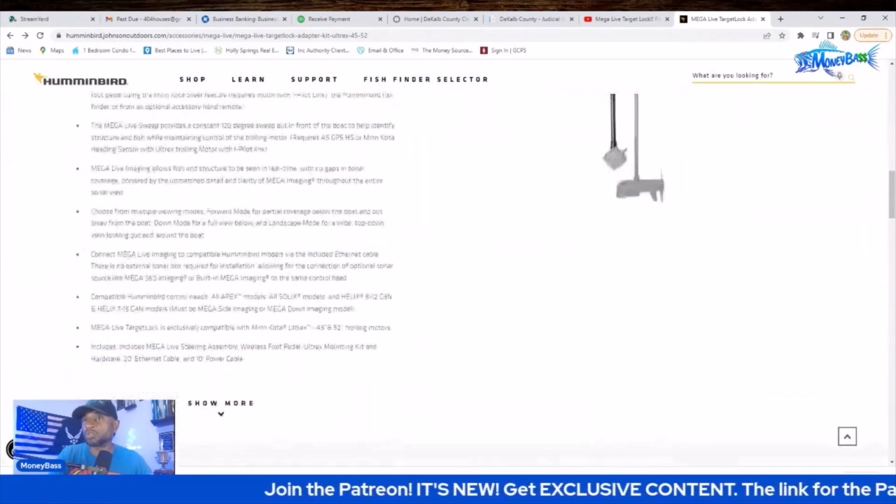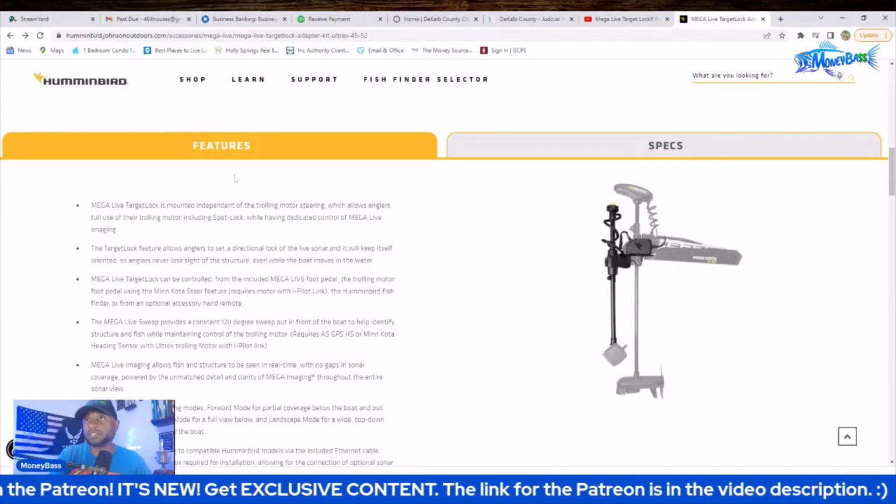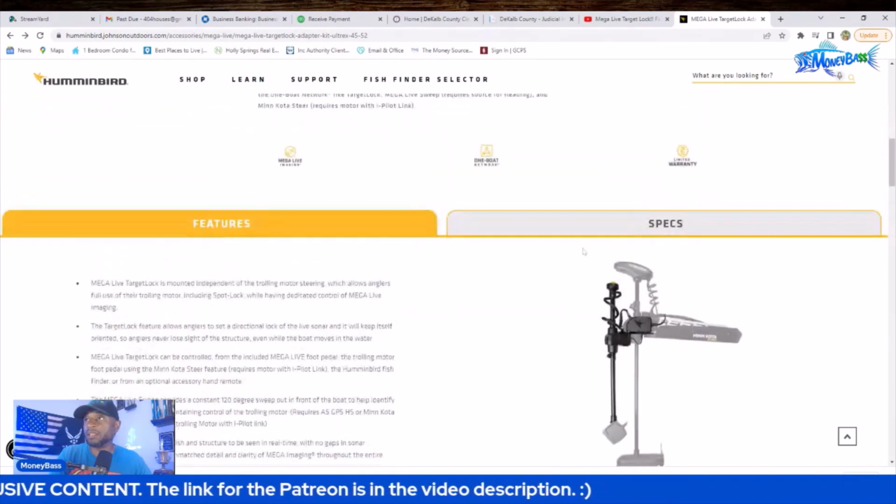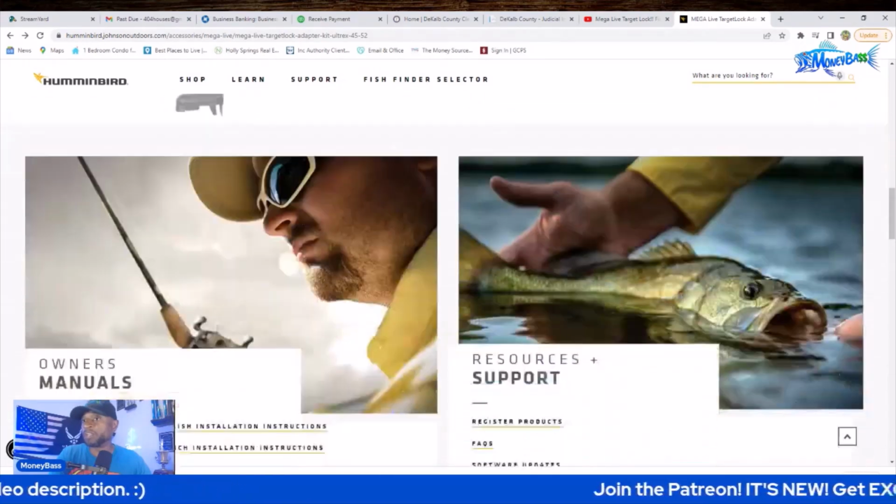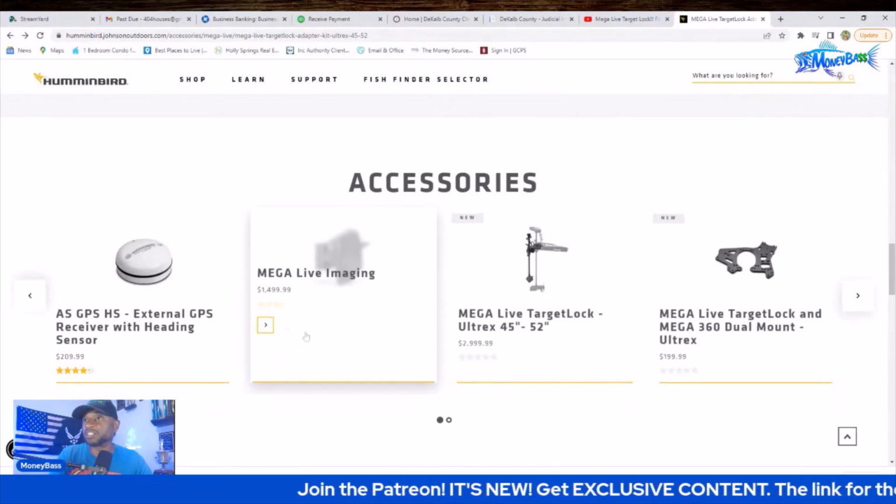And let's just scroll down real quick. This is another section that I would suggest you guys take a look at. Just looking over some of the features on here, and you have the specs. So you can click over here on this specs section, and it will just show you some different information on that system itself. The other thing, the accessories, guys.